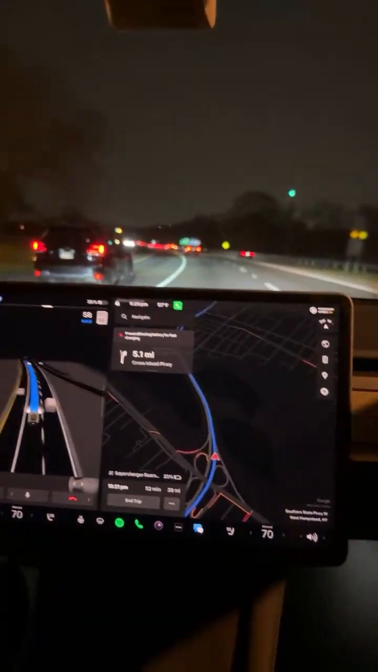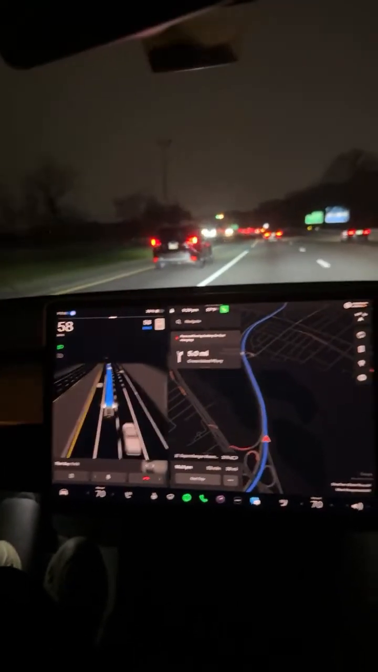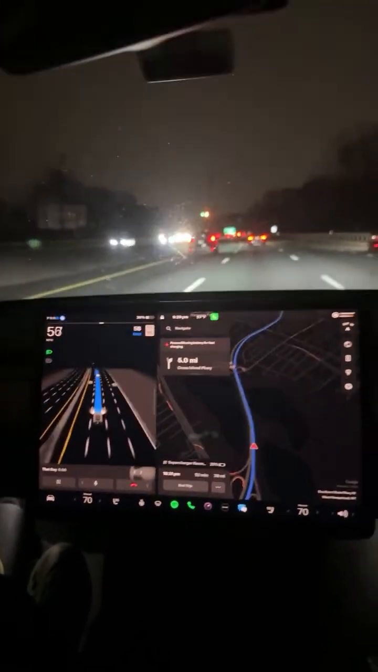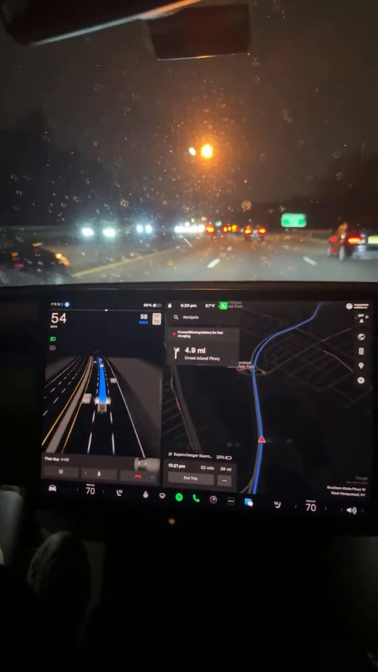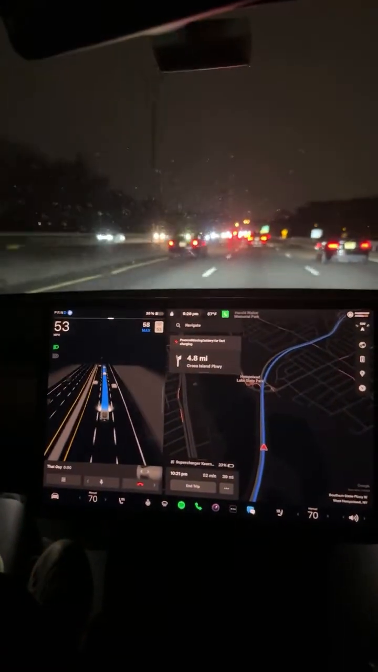But yeah, it's staying in the lane again, even at nighttime. It's the same as daytime. Daytime it stays in the lane really well. Nighttime it stays in the lane really well as well. So you have no problems with that.